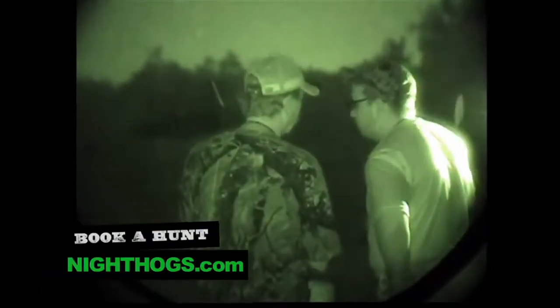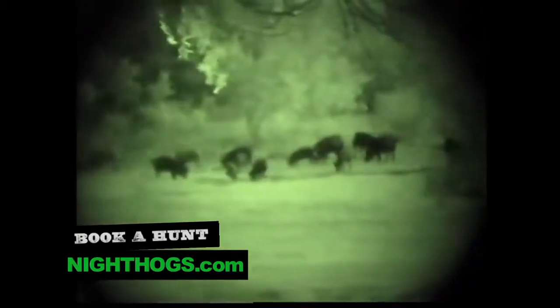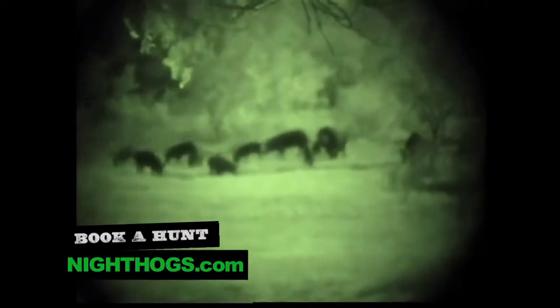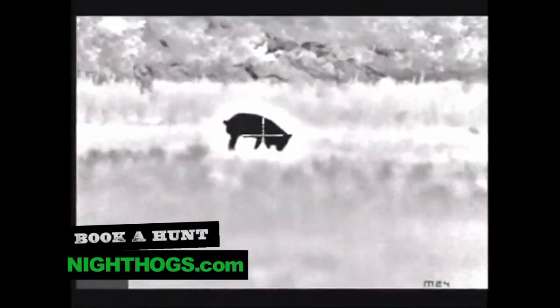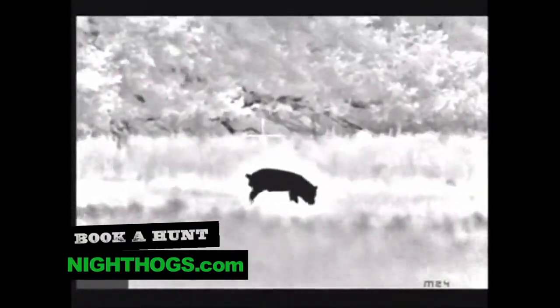I think it'd be a good idea for you to come hunt with the guys at Night Hogs, because there's a huge learning curve when it comes to operating night vision equipment. I mean, it's not easy, it's a challenge. And I can tell you from firsthand experience, these guys have spent hundreds and hundreds of hours out in the field, and there's no telling how many pigs they've killed using the night vision equipment, which is going to be Gen 3 infrared night vision equipment. And they also now have got thermal imagery. I'm really excited to be able to use this equipment and learn from it, because when I get all these toys myself, I'll be able to operate them properly too.